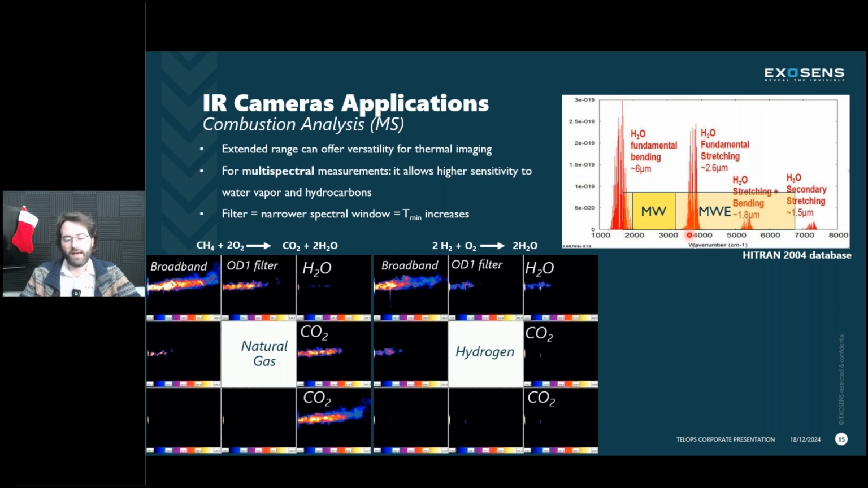Combining that with a multispectral camera, with those 8 filters that we have here, we are able to see not only the water very well, but the complete absence of CO2 at that high temperature during the combustion process.